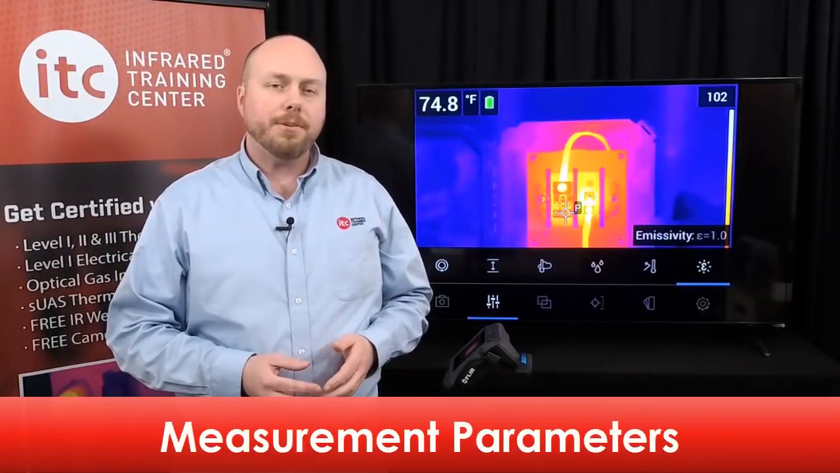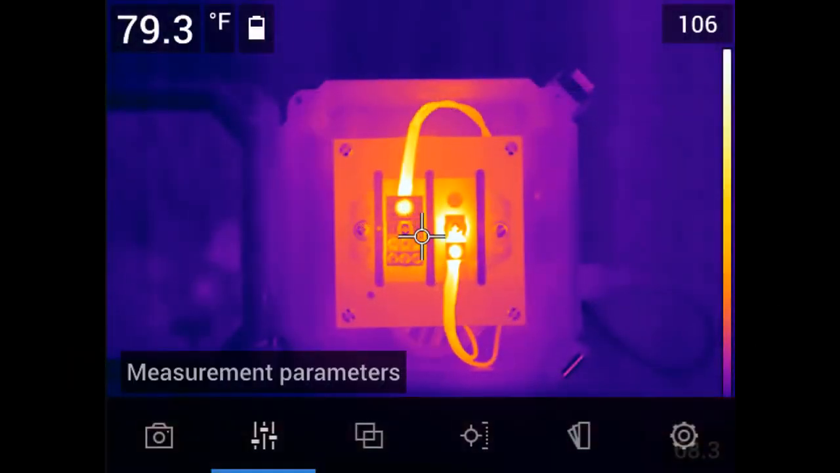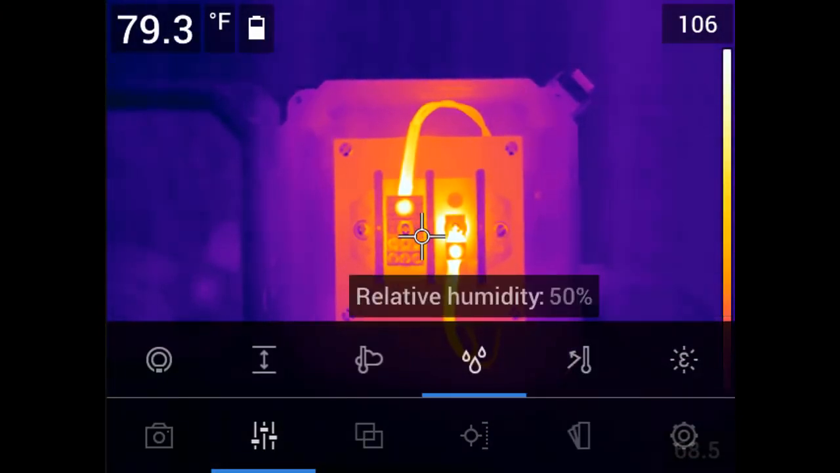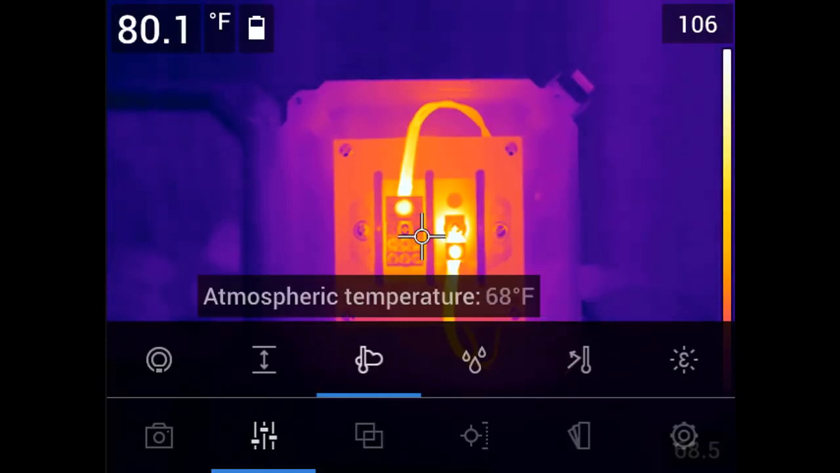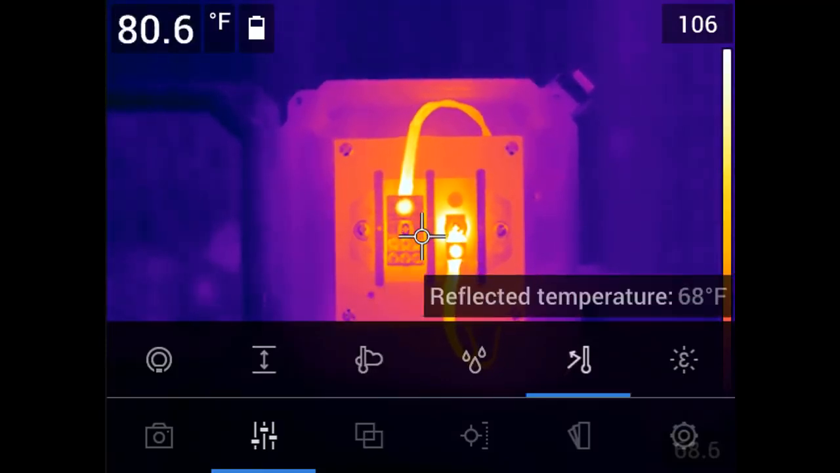Now, if you're using a measurement tool, you need to also adjust the temperature measurement parameters. To access these, select the measurement parameters icon from the main menu. Here you'll find the values for emissivity, reflected temperature, relative humidity, air temperature, and atmospheric distance. Now, all 5 of these parameters must be set correctly for accurate temperature measurements. As such, you should know what numbers to put in, and doing so requires a Level 1 IR certification training at a minimum.